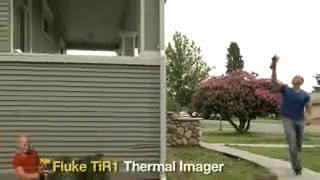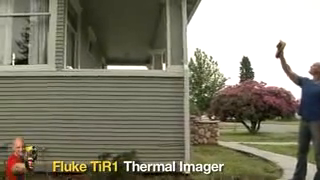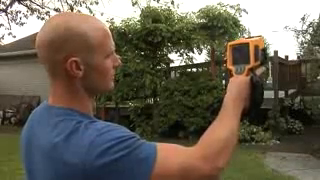The Fluke TI-R1 Thermal Imager is a tool that will not only make your current inspection business more efficient and successful, but also allow you to take your business to the next level. If you're looking to move beyond residential inspections and renovations, the Fluke TI-R1 can help you take on the lucrative market of commercial property inspection.